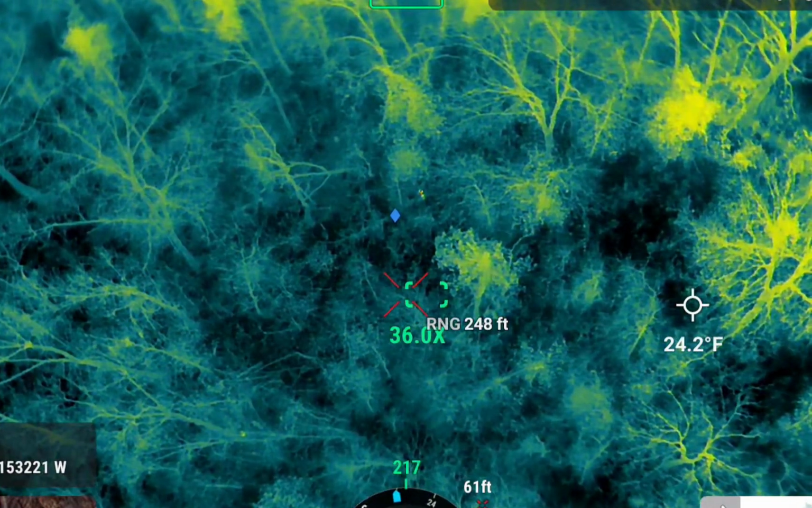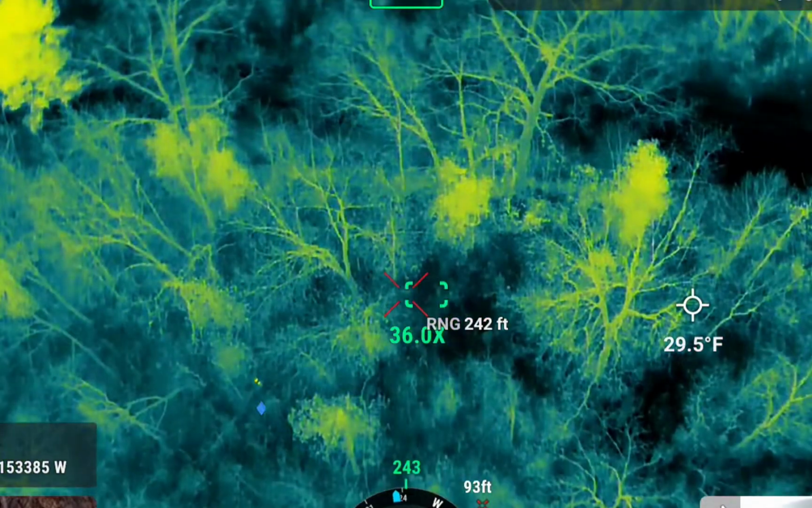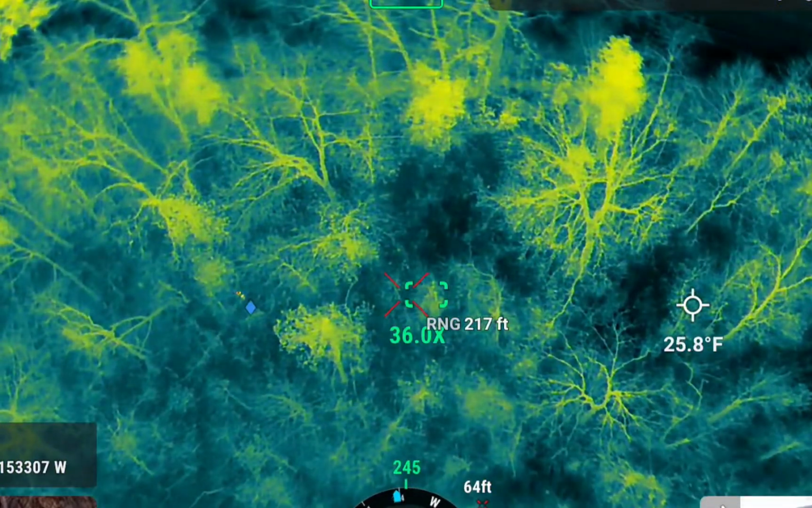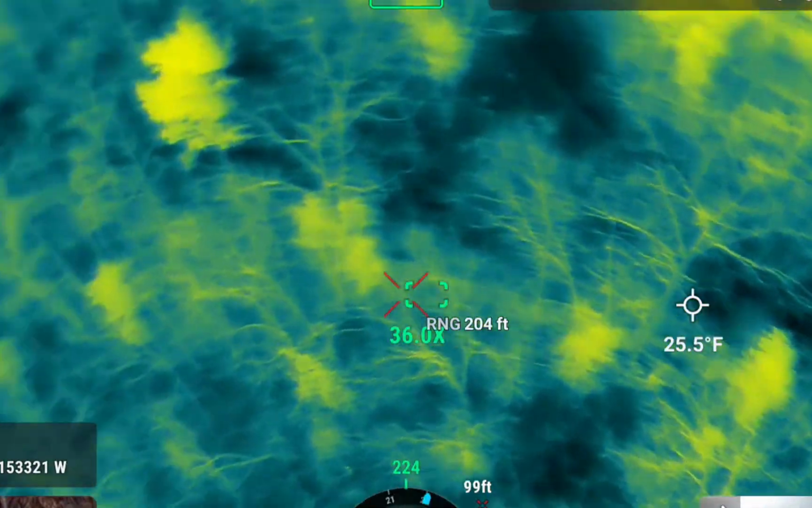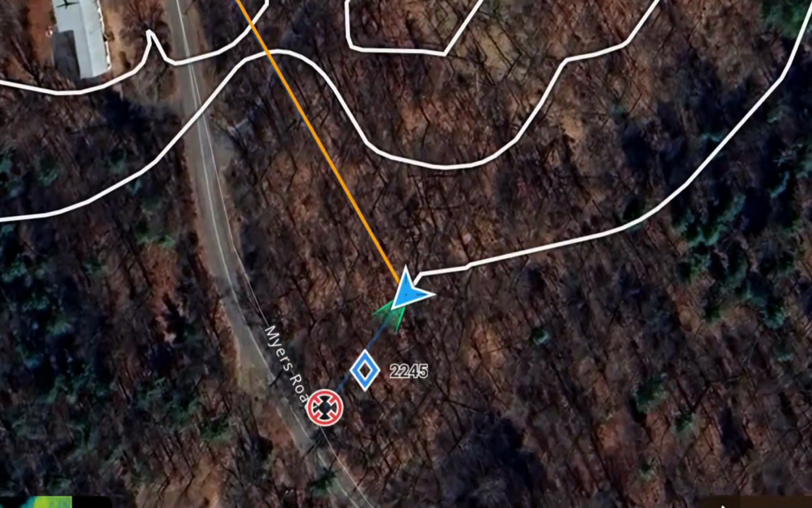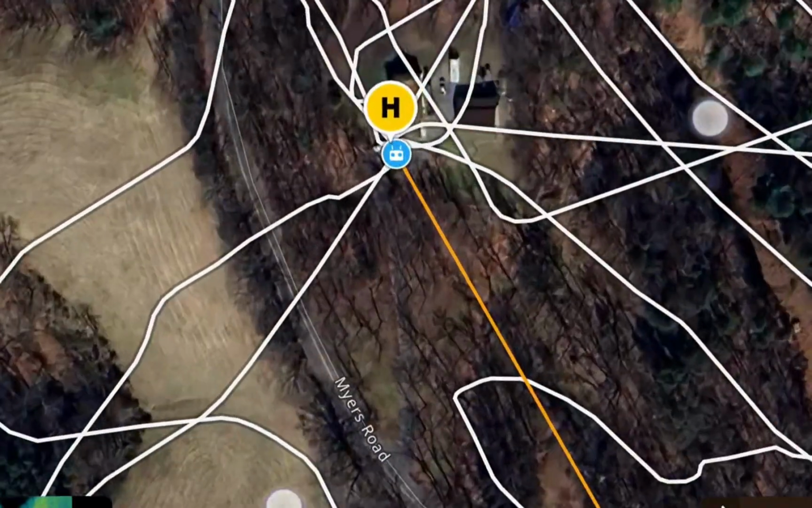Okay. Okay, so look at this. So right here, here's your road, right here. He's literally right there. Okay. See right there? Which side of the road is he off of? So here, hold on. Let me turn the light off. Whew, I'm shaking. All right, so right here. So this is your house right here. Okay, okay.